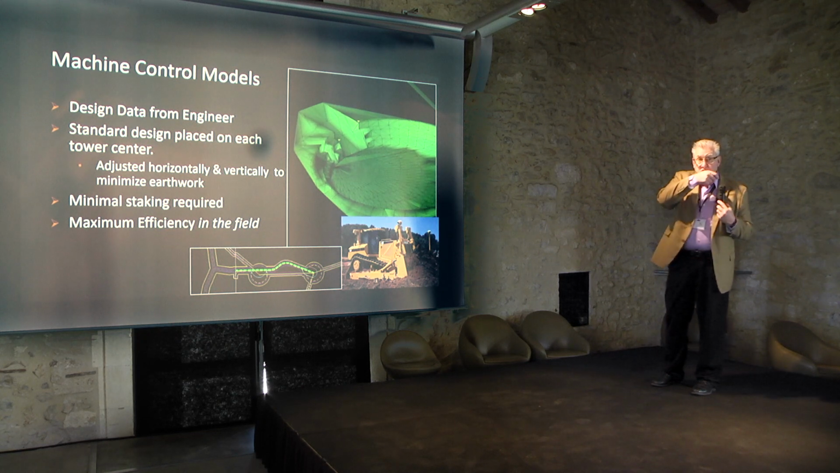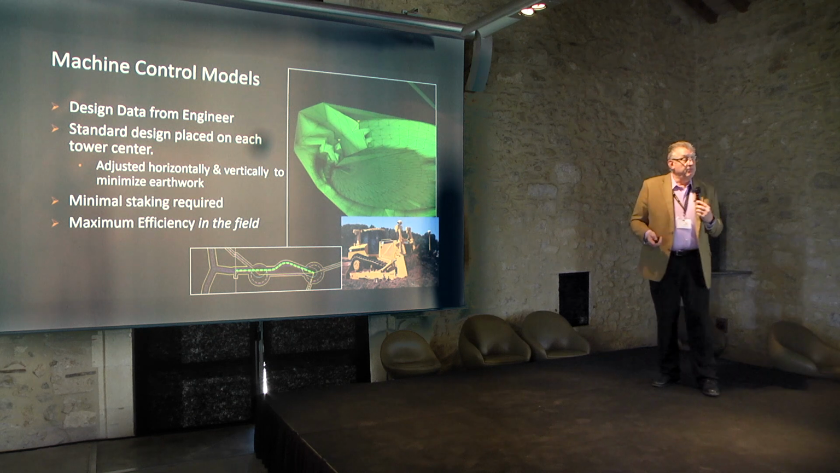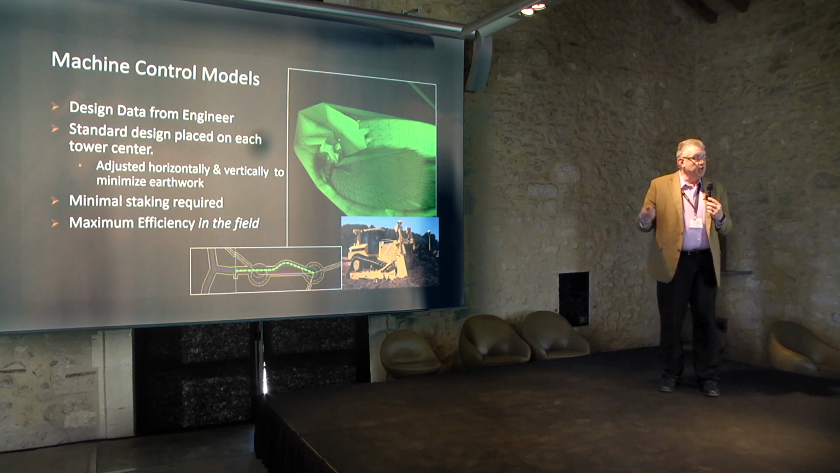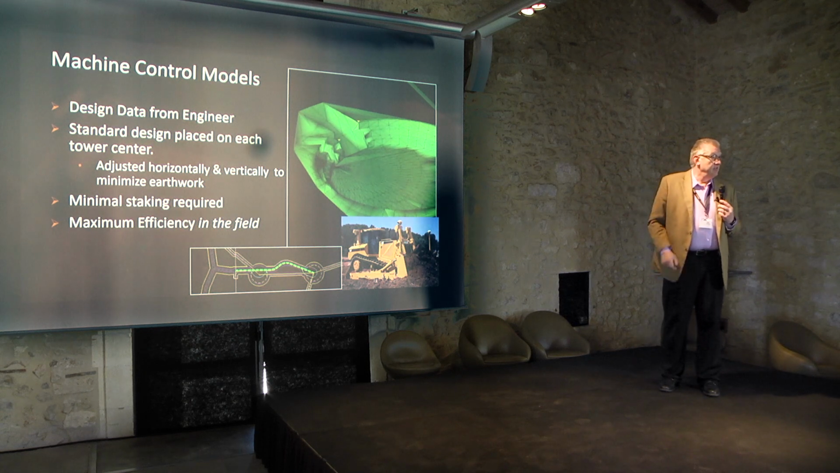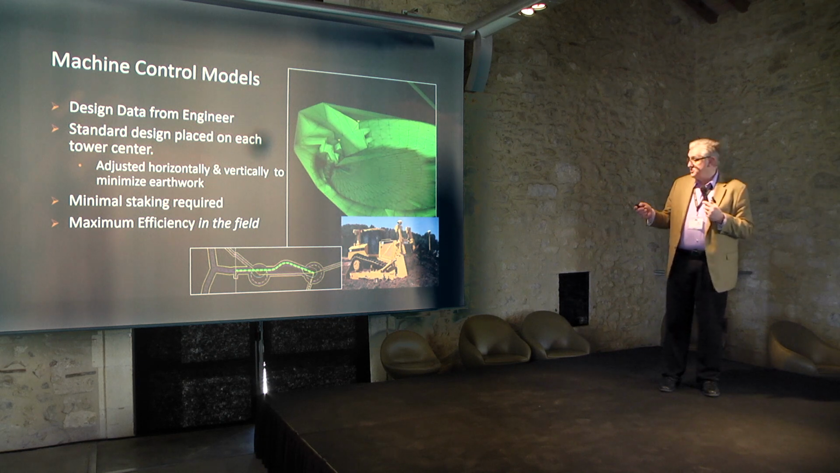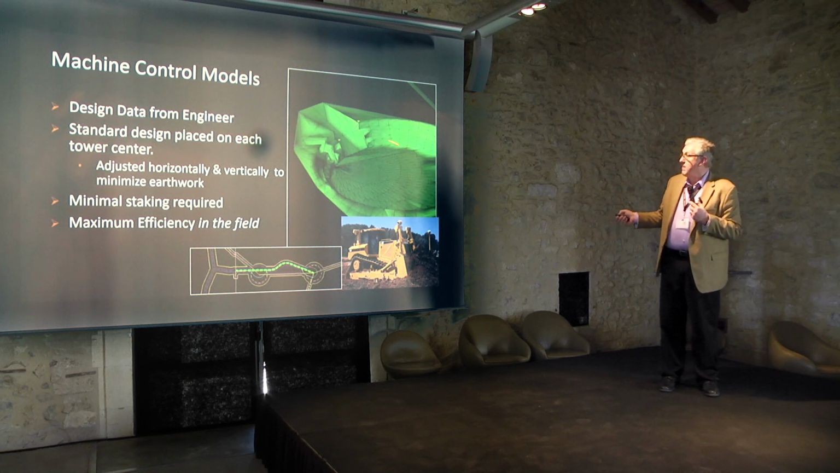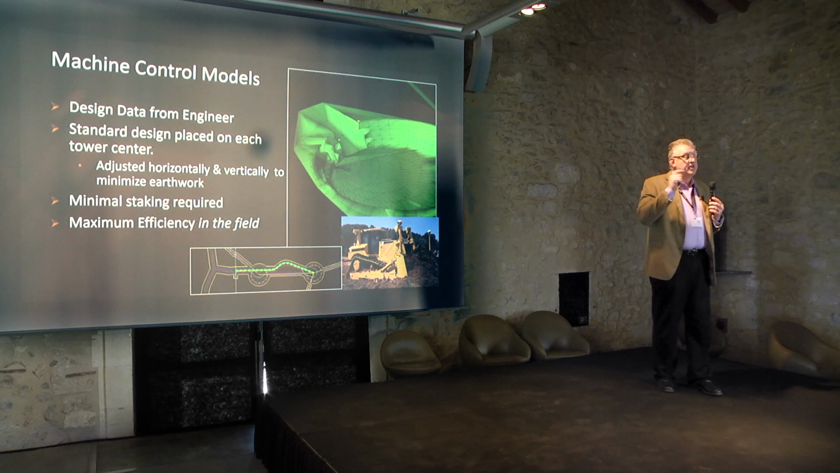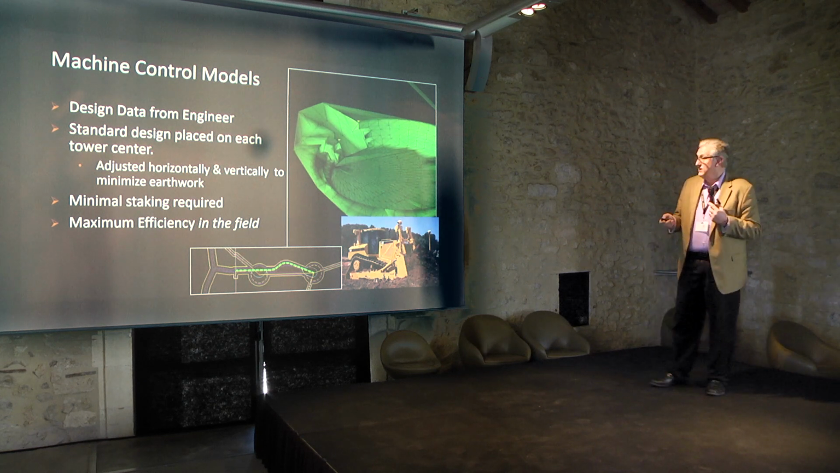What the project manager told me is he had drivers that had been on the job for 2 weeks. They took the thumb drive with the data, put it in, and they started cutting pads. To give you an idea of the accuracy required for this single pad, if they grade 2.5 centimeters low per pad, that's $10,000 in extra concrete. So the accuracy is really critical for them, okay?